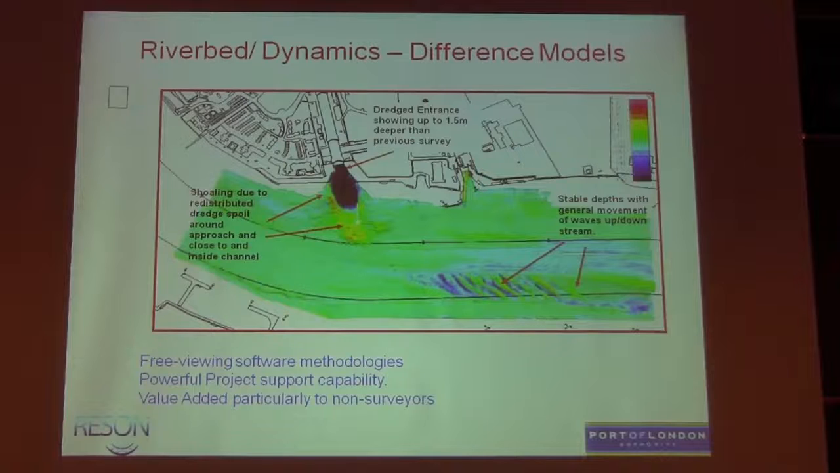Critically for our day-to-day work is that simple idea of just a difference surface. This is a difference of an area of about 2 kilometers of the river, surveyed in about an hour and a half, 2 hours. There's been some dredging here, water injection dredging, so the blue are areas that have got deeper, the red and yellow are areas that have got shallower. This is a sand wave area that's just moving up and down probably twice a tide. So the critical depth over the top of these sand waves hasn't changed that much.